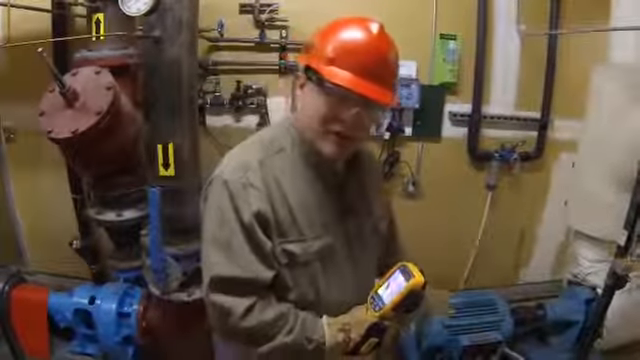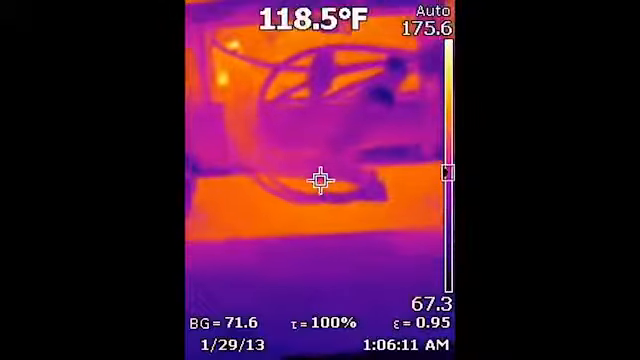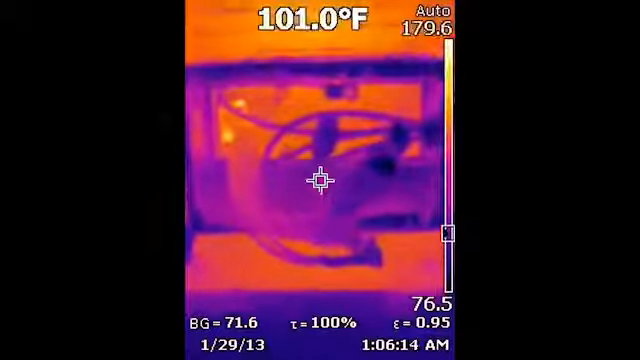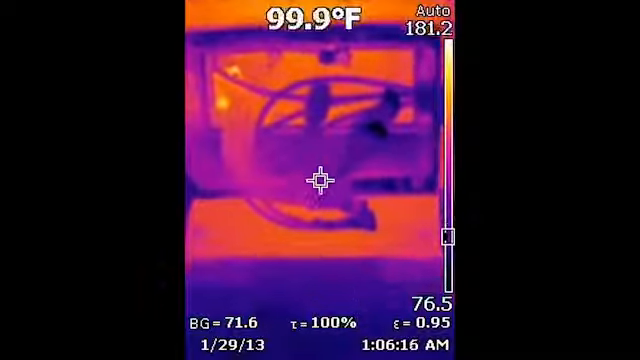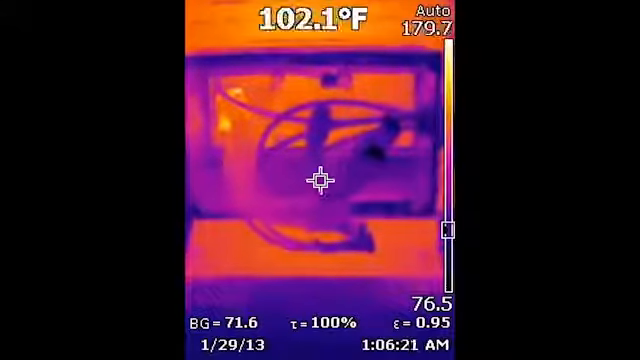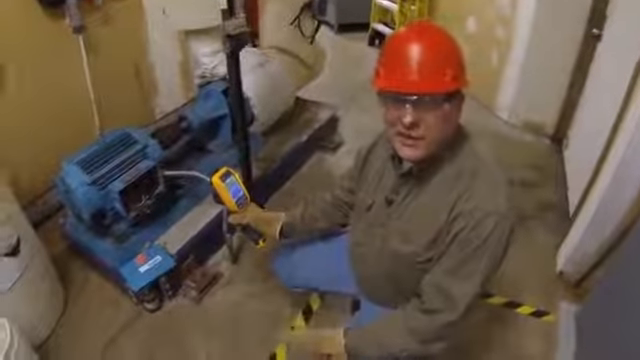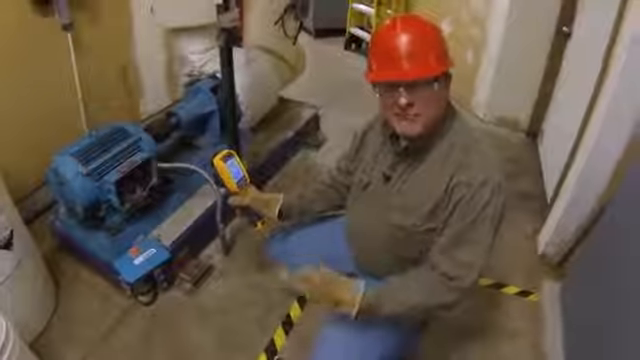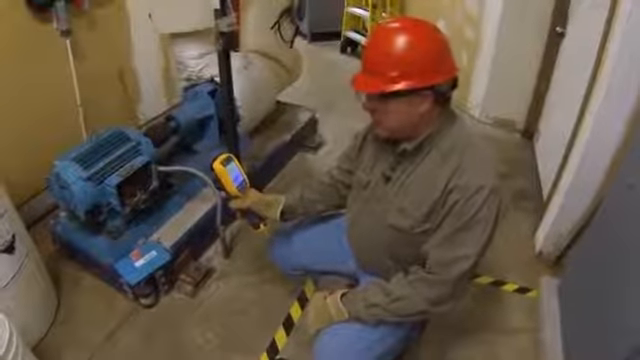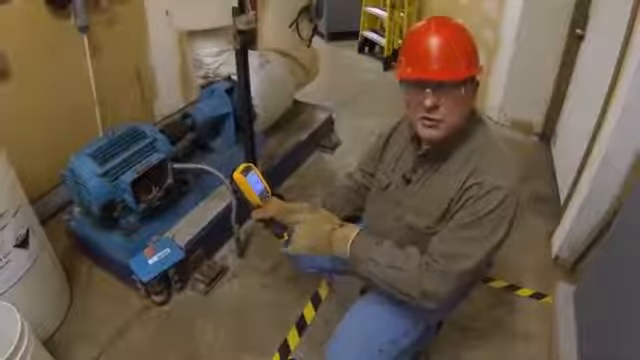Next thing that I'll move on to is the electrical itself here in the termination box. I'll look for high resistance connections. So I'm not seeing anything here, but if I were to see a high resistance connection, it could be too loose, too tight, strands broken on the line, something like that. That will dissipate some of the electrical energy you want to actually make the motor work, and it will dissipate it as heat, as waste heat. And it might not be a whole lot every year, but those kinds of connections add up, so definitely take a look at those. Also looking to see if there's any overload situation on any of the lines.